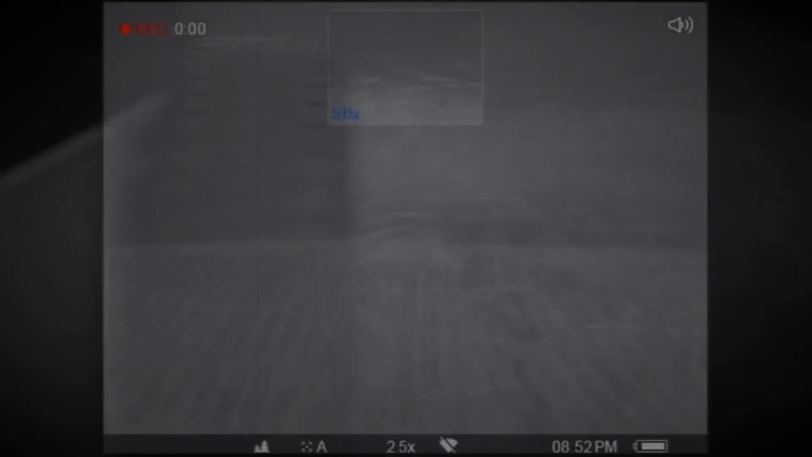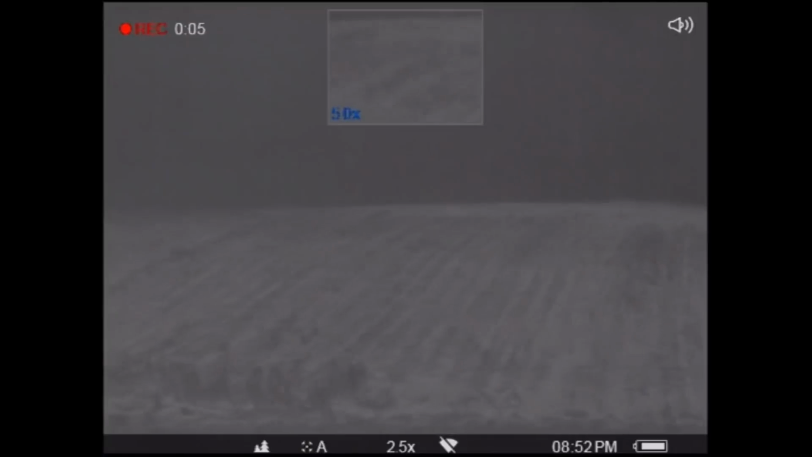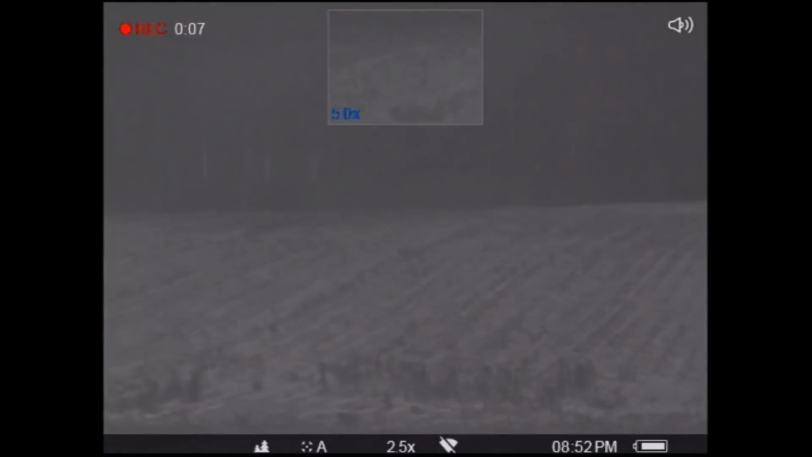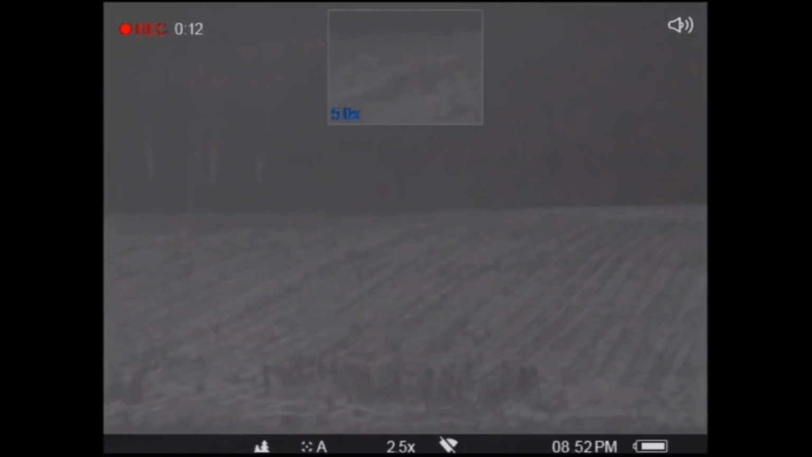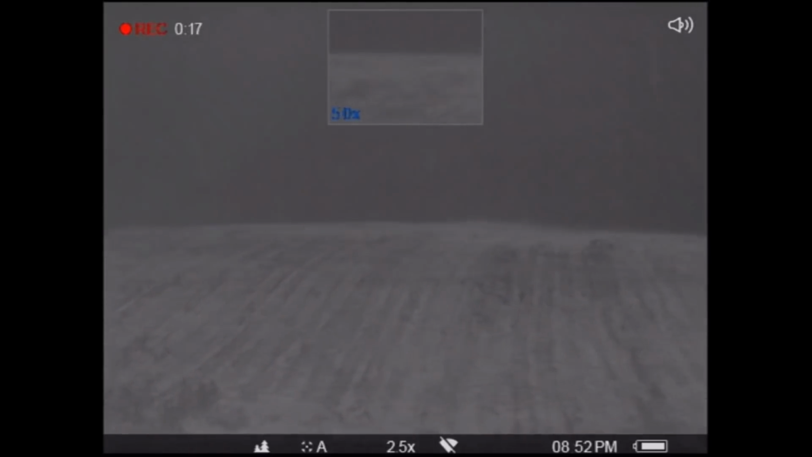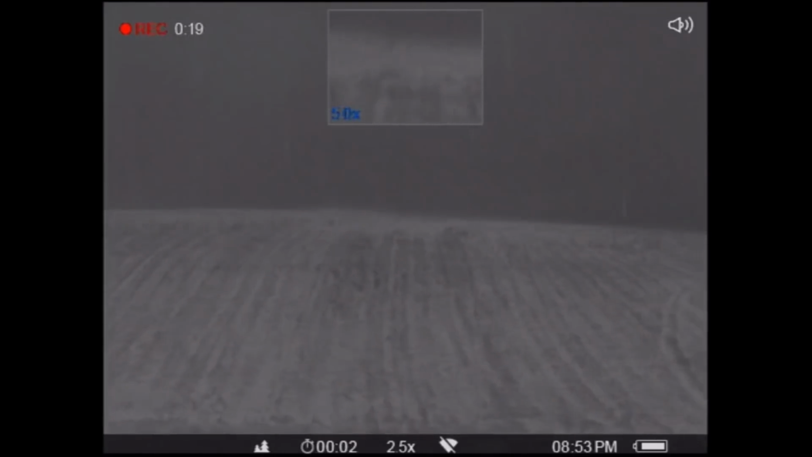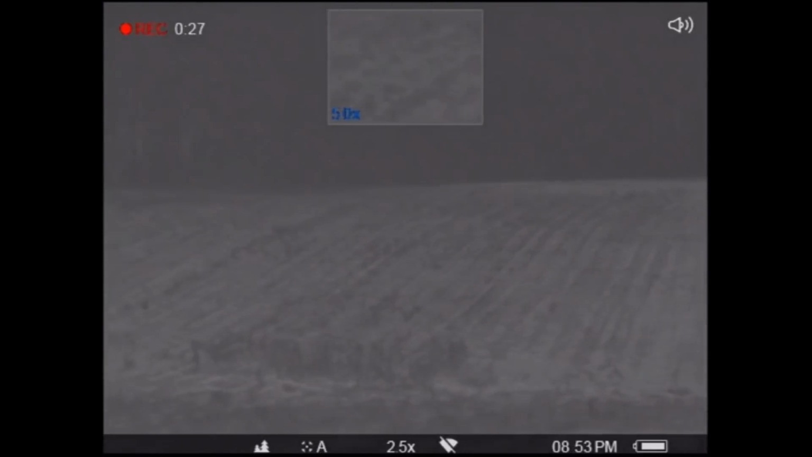Well, them frogs are loud tonight. Oh yeah, it's starting to come down pretty good. It's raining pretty good now. Still not quite dark yet. Got about 15 more minutes. But there's that wood line I was telling you about, where about 10 years ago with my other thermal, I saw something walk out and do like a horseshoe pattern and back into the woods again.